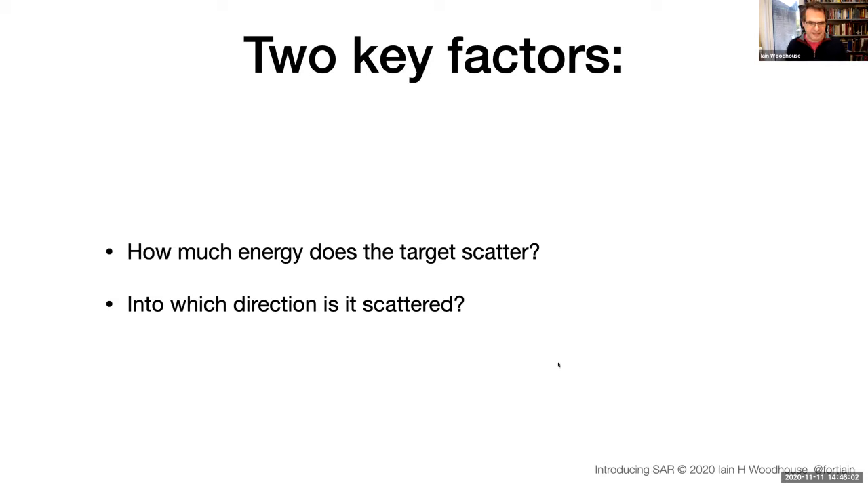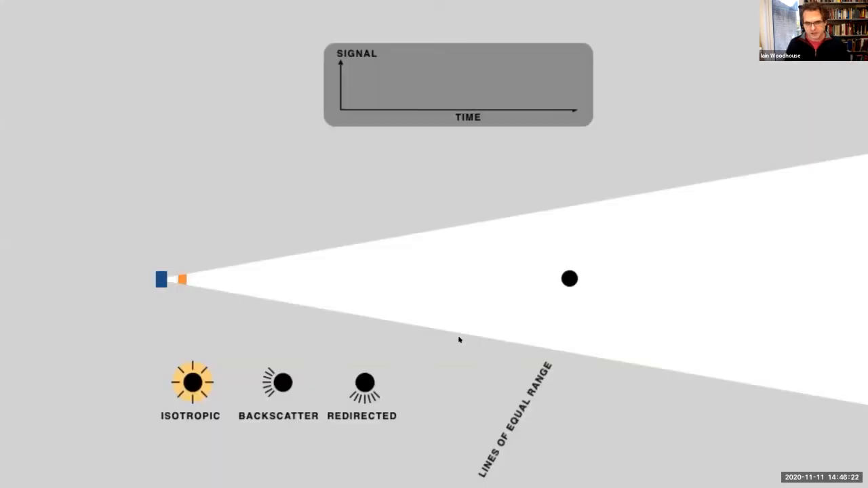So let's look first of all. Of these 2, the first one is relatively more straightforward to comprehend. You change the properties and it scatters more energy, and it would look brighter in your pixel. But let's look for a minute at what happens in terms of the direction in which we scatter. So this little animation, if you went to the intro to radar.com, you would find the animation there. You can play to your heart's content on that.